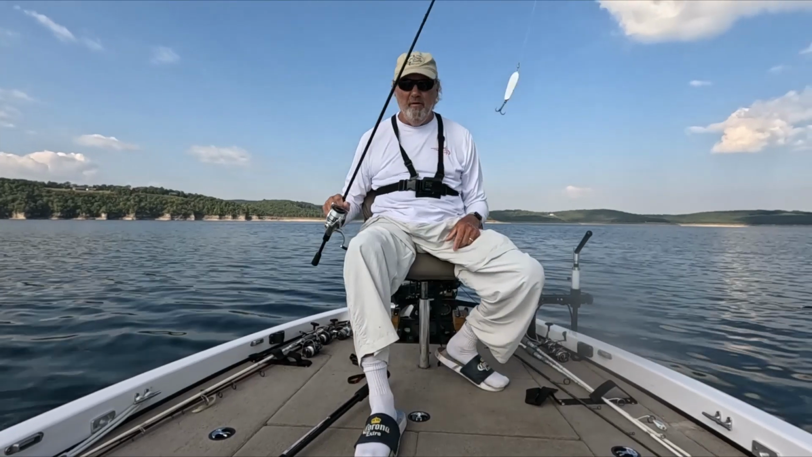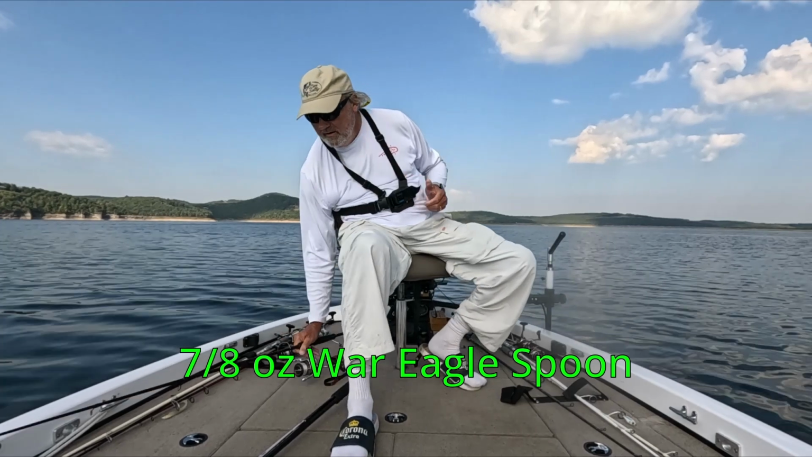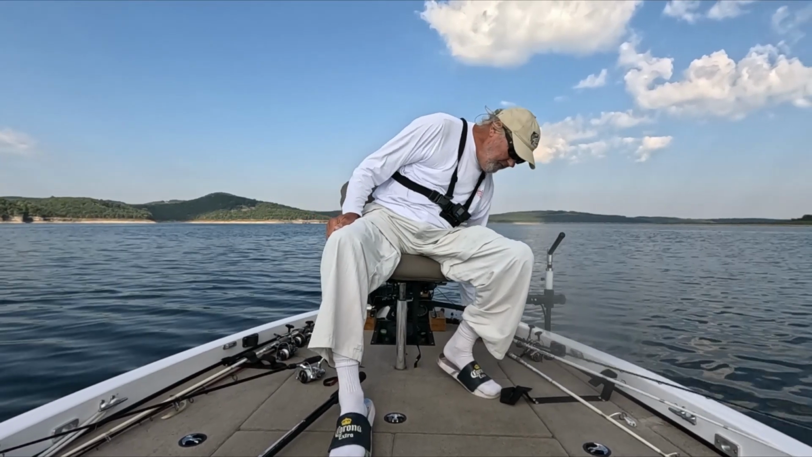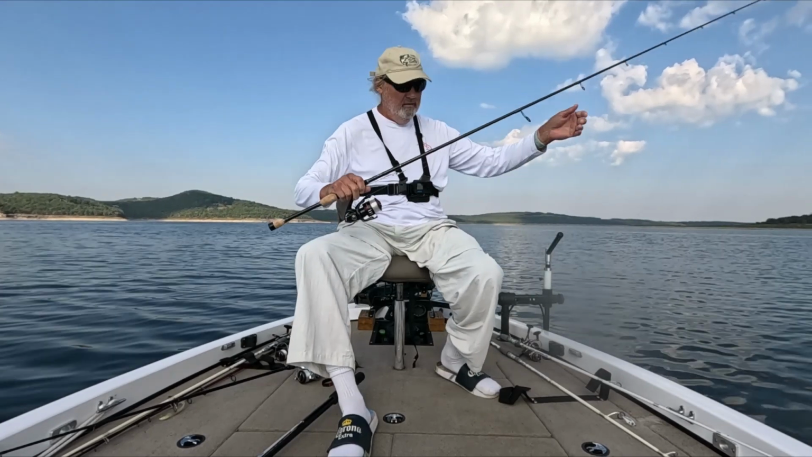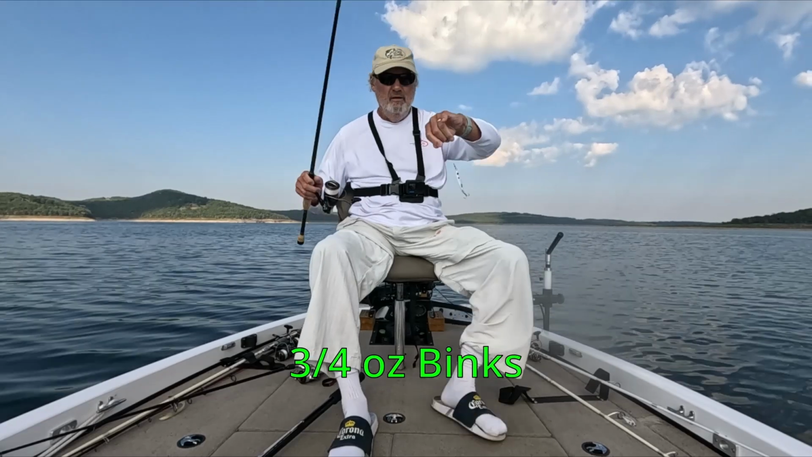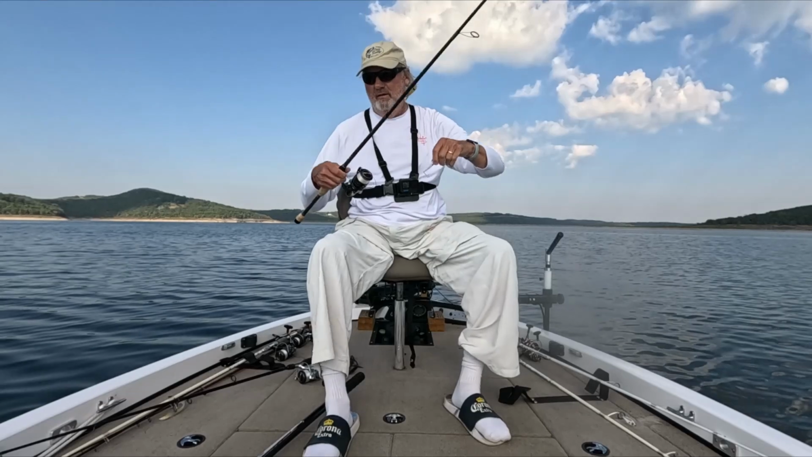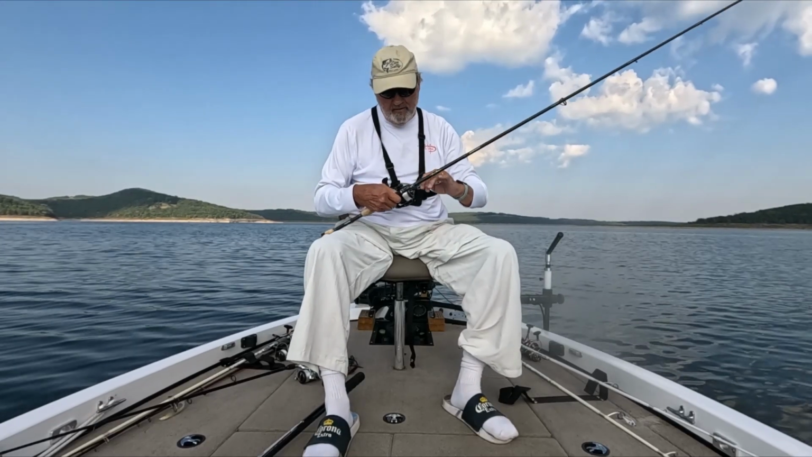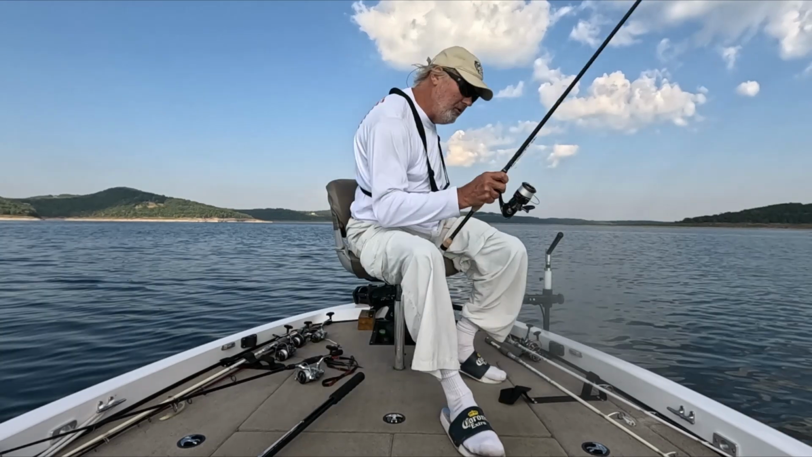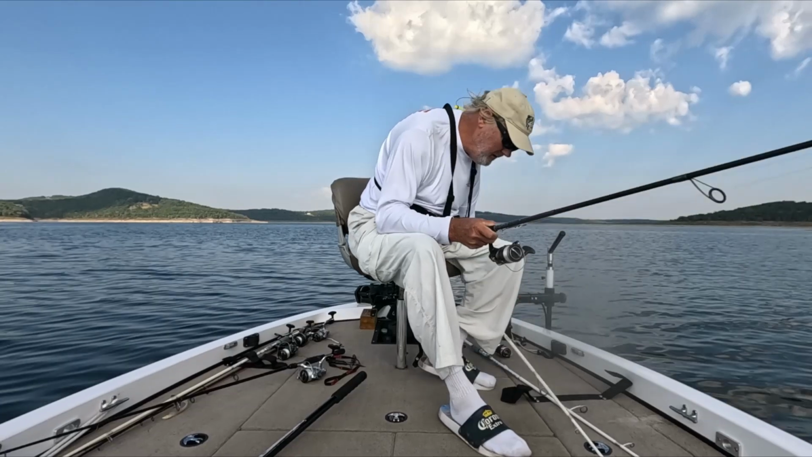So I have here a War Eagle jigging spoon, and the ever popular Binkley's jigging spoon, which is local. Often works better than the War Eagle. It has a different profile, so it doesn't have as much of a flutter when it drops. But at the same time, when you jerk it through the water, it's a quicker jerk, better chance of getting a reaction strike.